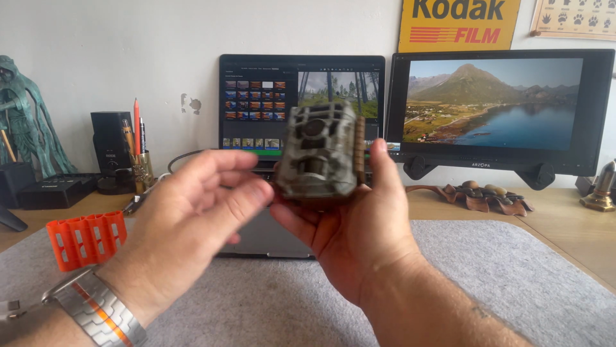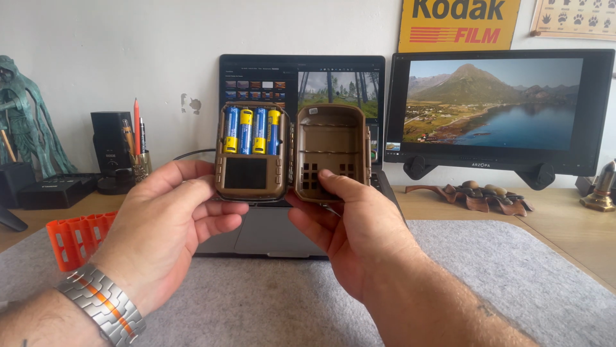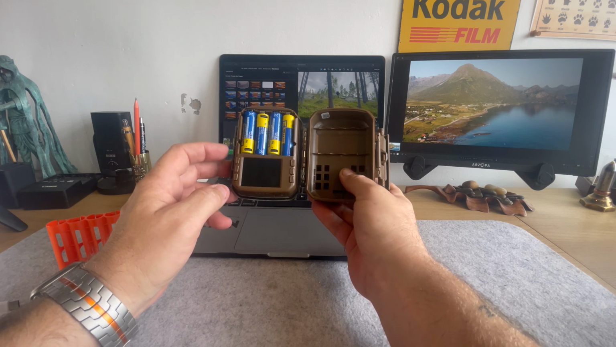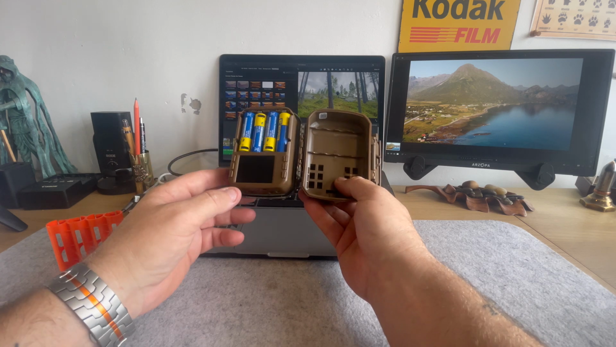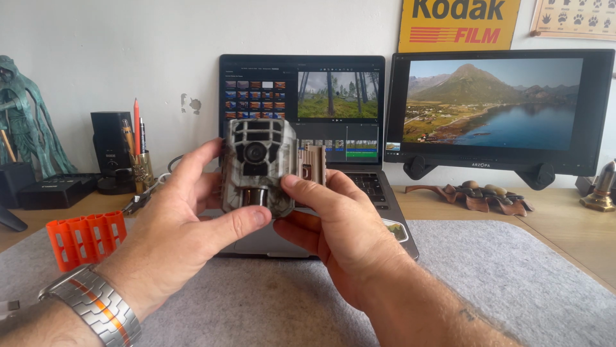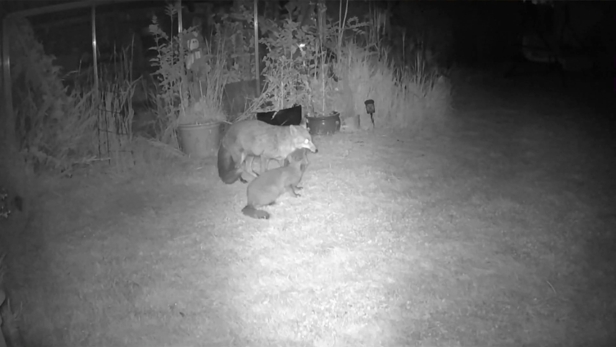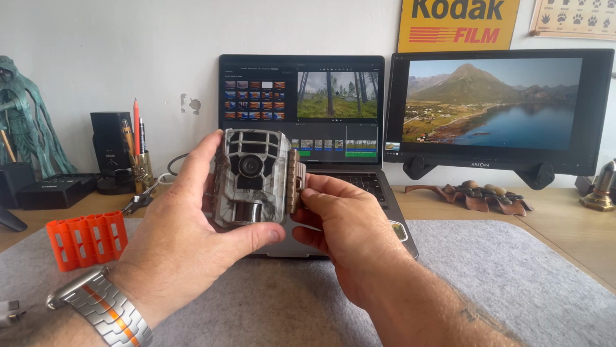So here we are, these little trail cameras, and as I mentioned in the video, these were to replace a Bushnell trail camera that I'd used for many years. These are 4 batteries instead of 8, much longer lasting, much lighter, much smaller. As you've seen from the video, I didn't actually catch any wildlife on them. I will show you some footage that I caught on the trail cams in the garden with the foxes and the cub, just to show you the quality that you can get from these cameras.